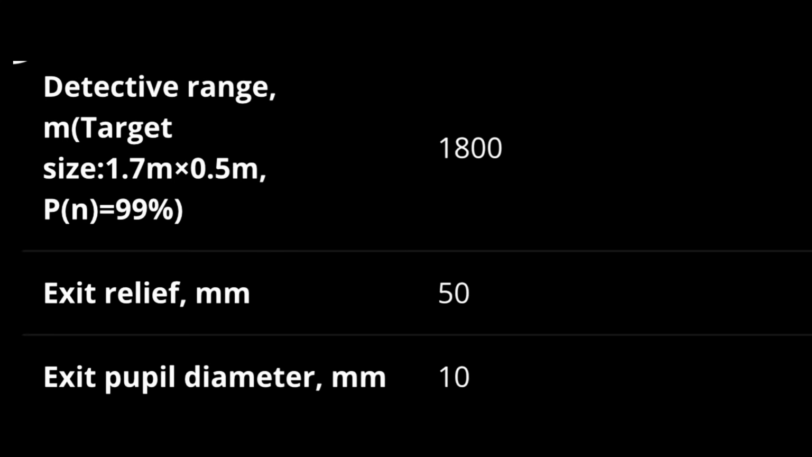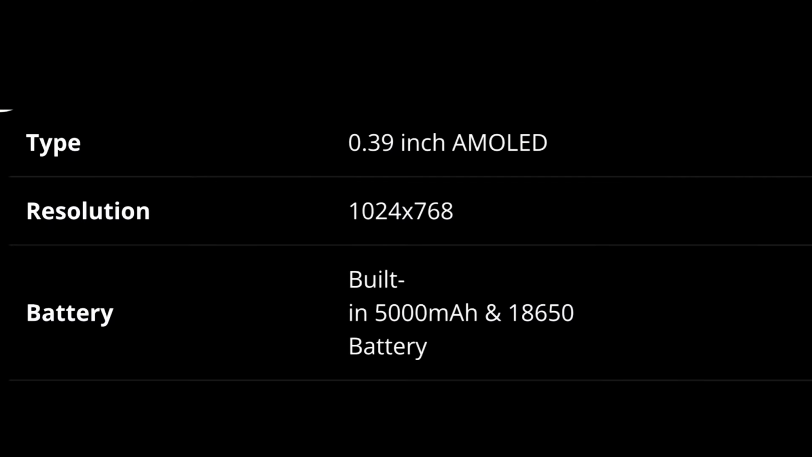Detection range, they're saying it's out to 1,800 meters. That's going to be how far you can actually see with the scope. And the AMOLED screen is a 0.39 inch AMOLED, and that is a 1024 by 768.